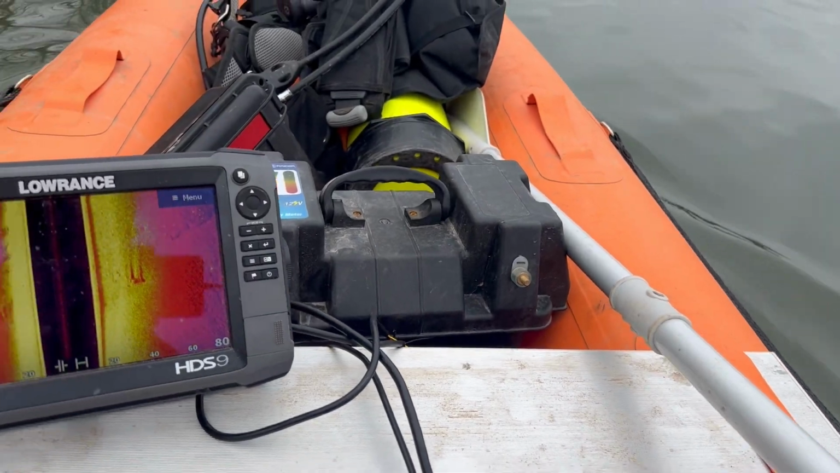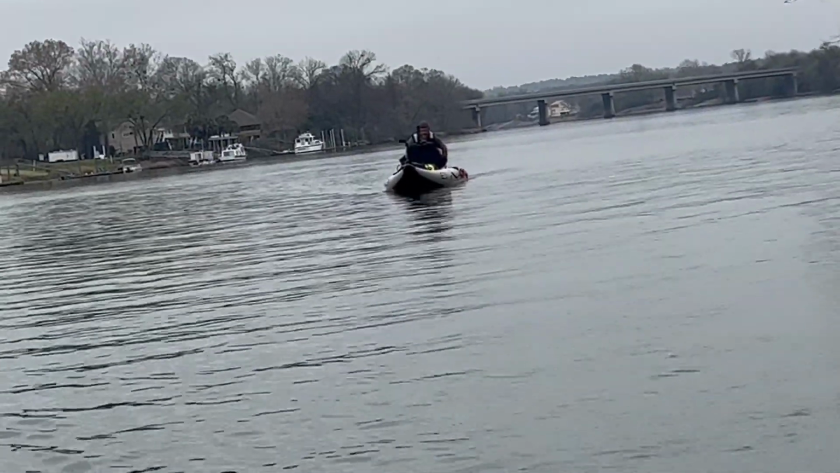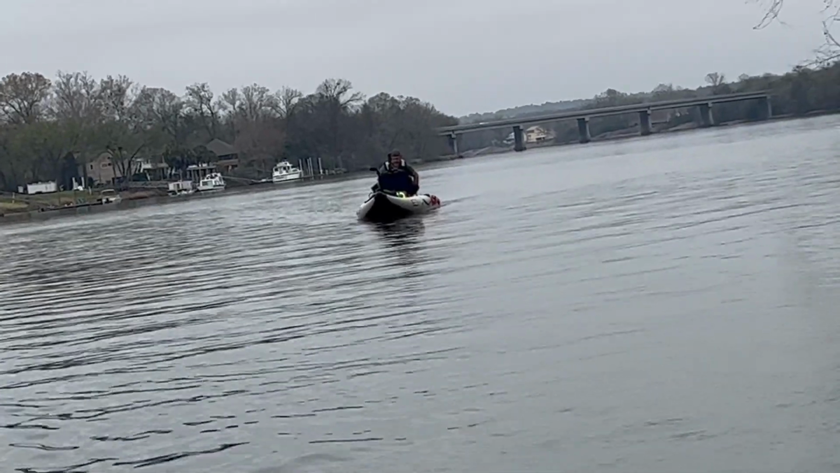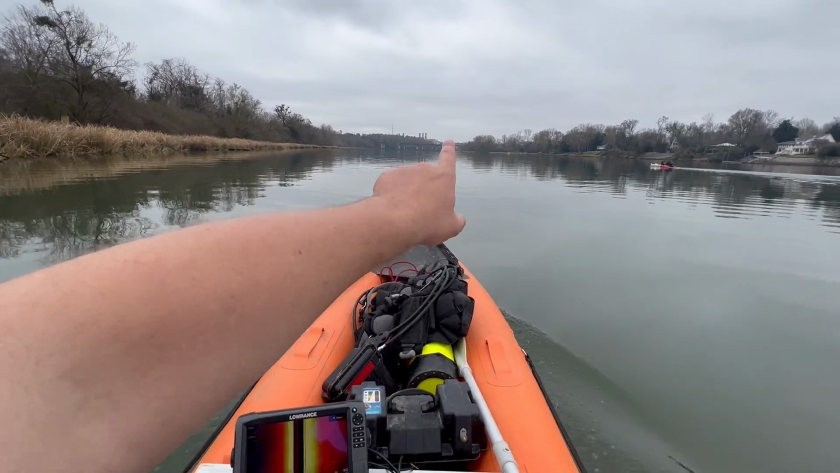Right here. Jeremy's checking it out because his sonar is a little bit better than mine, more detailed. So I'm pretty sure that's just an old boat, it looks like. We might go back and check it if we don't find anything else. So right now we're heading down to the last bridge, which we're gonna check the right side of this.